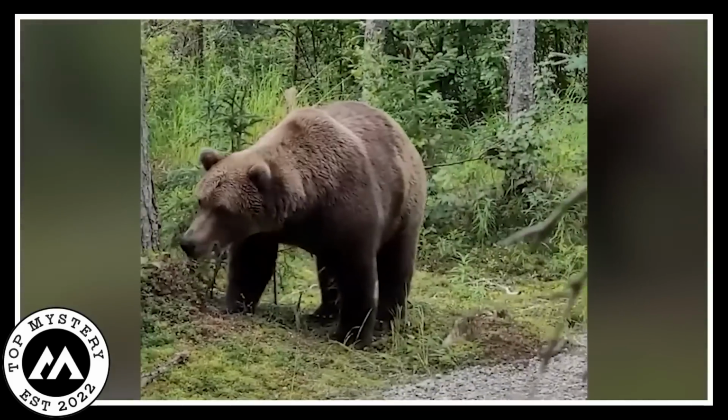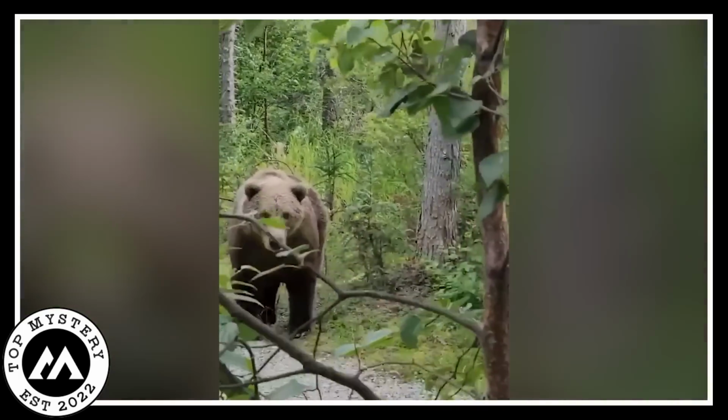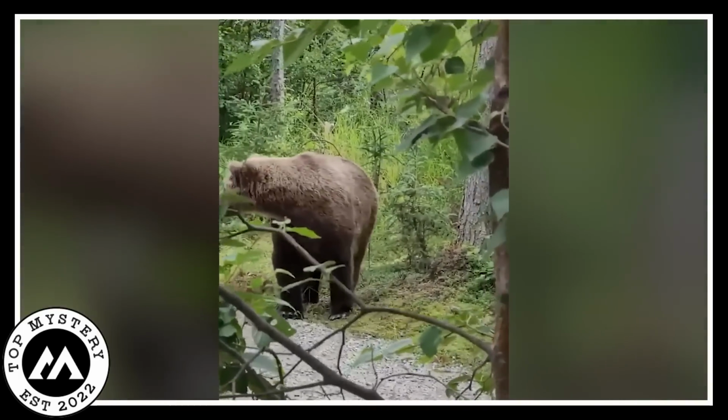It sniffed the air and stood up on its back legs. The hikers, hearts beating fast, stepped back slowly, trying not to upset the big animal.